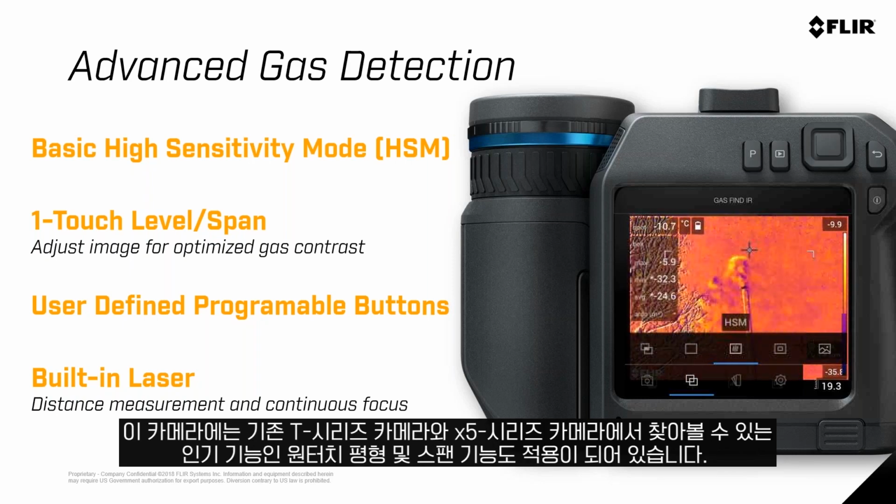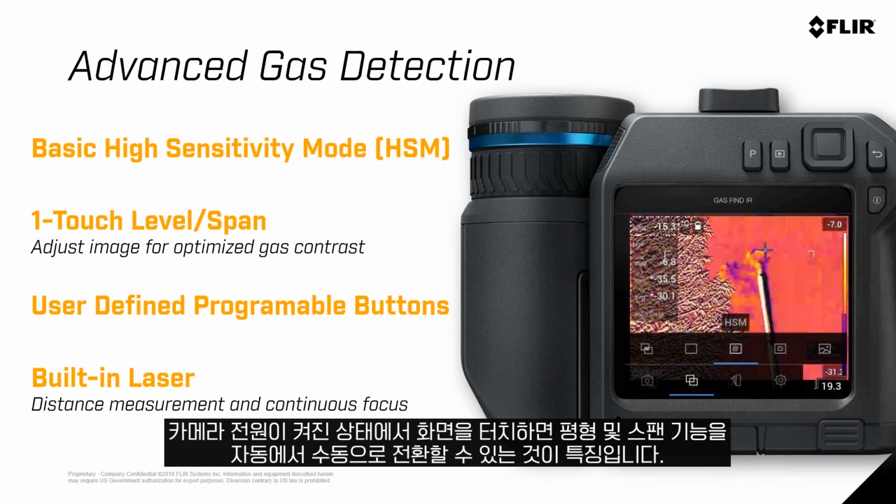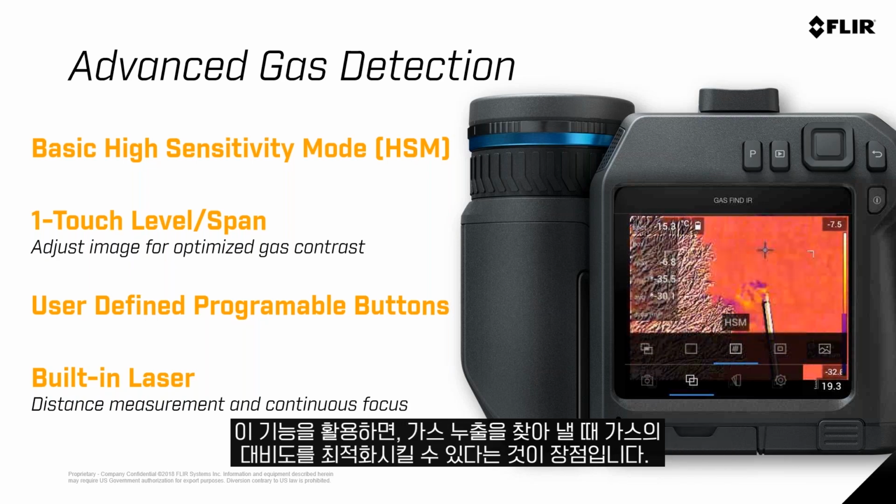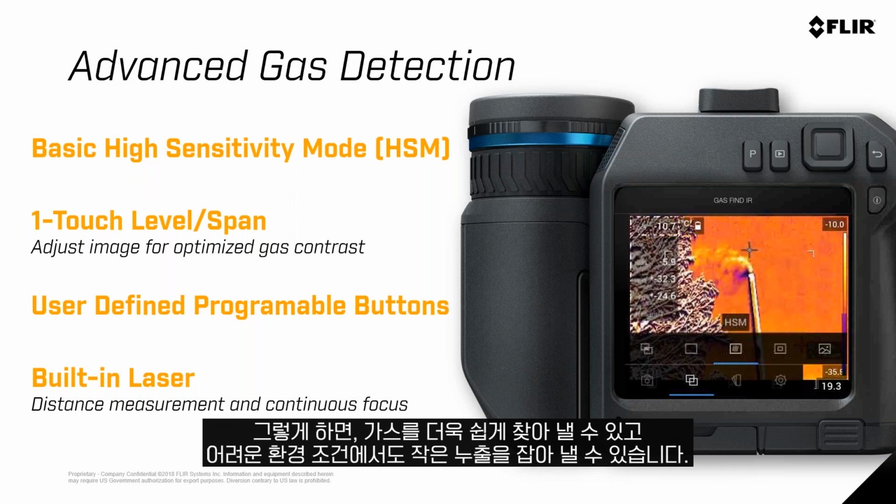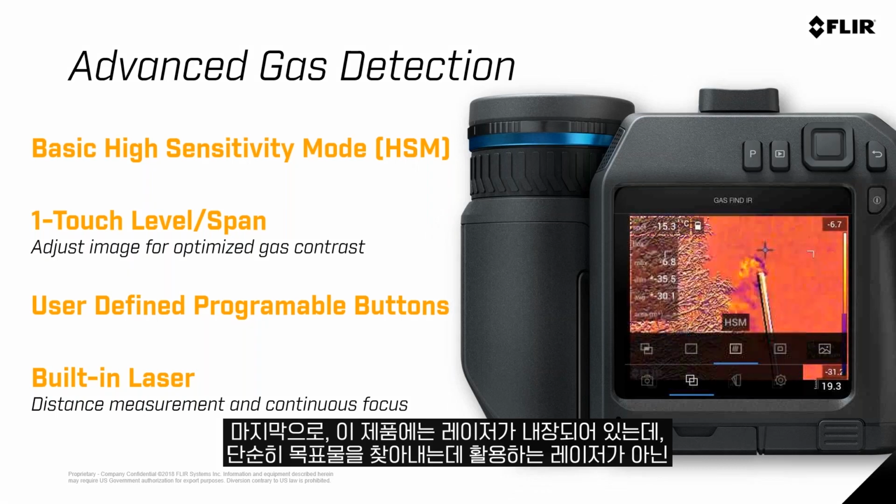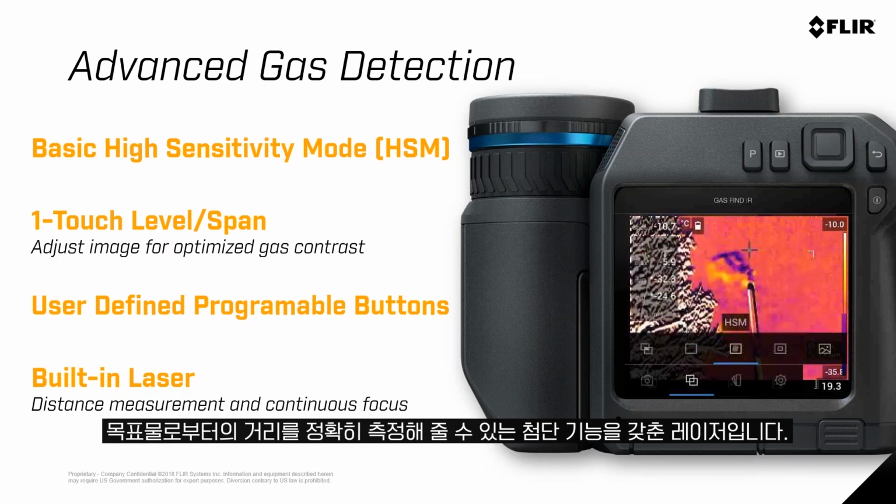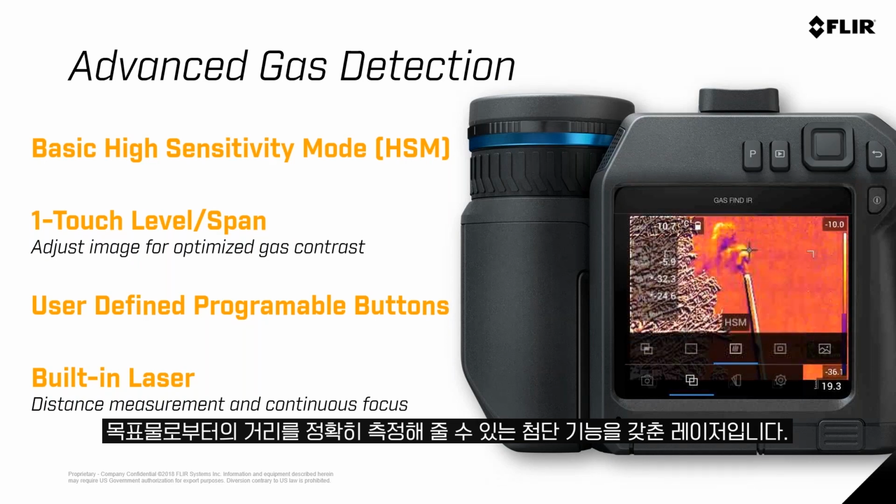We also have our very, very popular One-Touch level and span, which was built into the T-Series camera and is also in our EX5 series cameras. This is where you can simply turn the camera from automatic to manual level and span and touch the screen. Now, what this does when you're looking for a gas leak is it optimizes the gas contrast so that you can much easier detect that gas and the smaller leaks in unique environments. And lastly, there is a laser built in, and that laser is not just for designation of what you're looking at. The laser has advanced features like laser measurement, so to tell you exactly how far away you are from equipment.